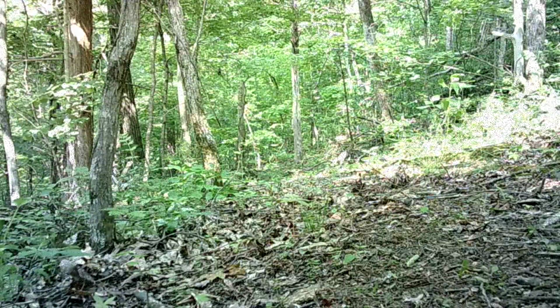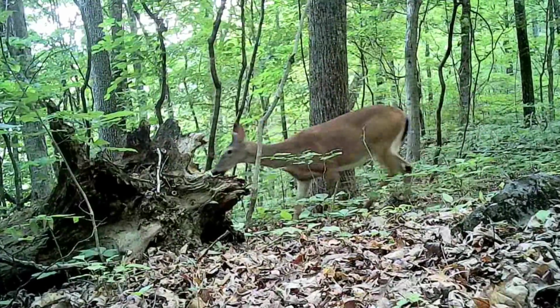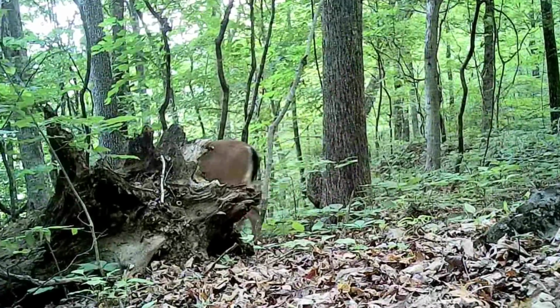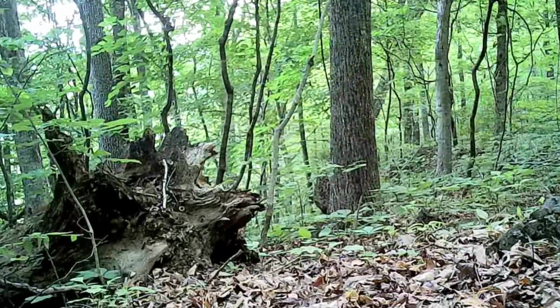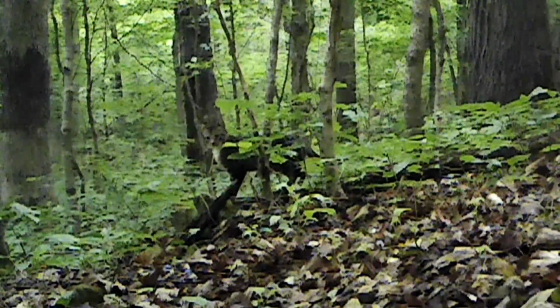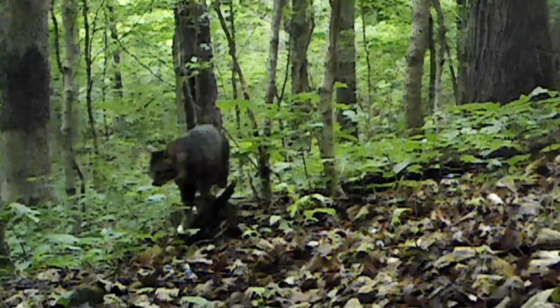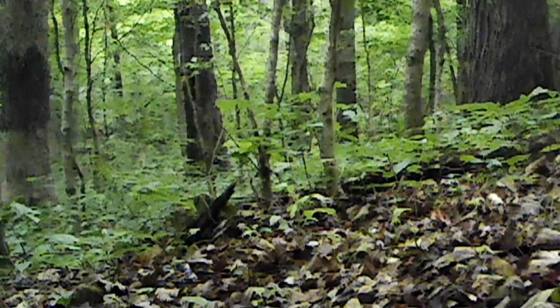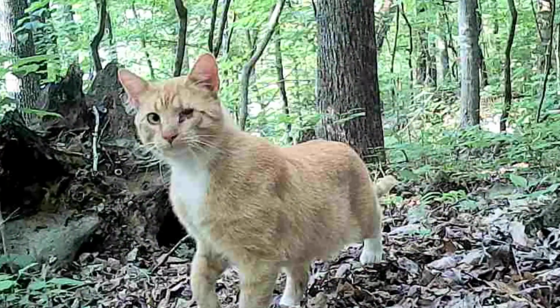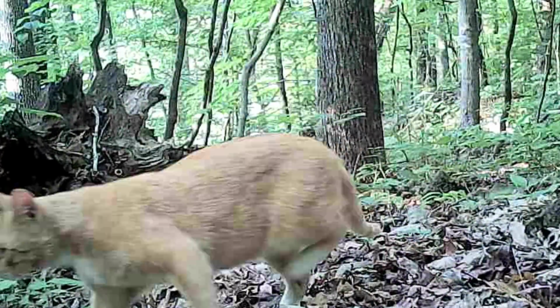Looks like Rocky too. There's another doe out in the woods, easing through. And there's Sock out in the woods. Haven't seen him in a while. But there's old Yeller, the one-eyed bobcat. He seems to be doing awful well.